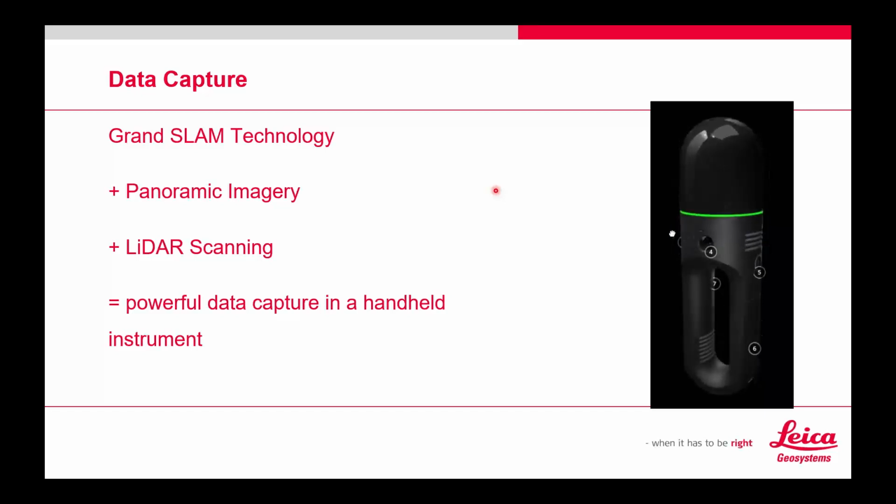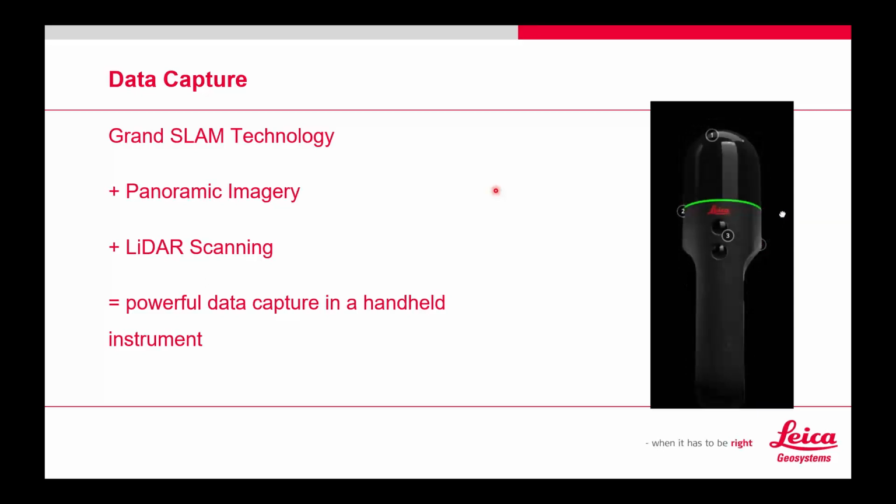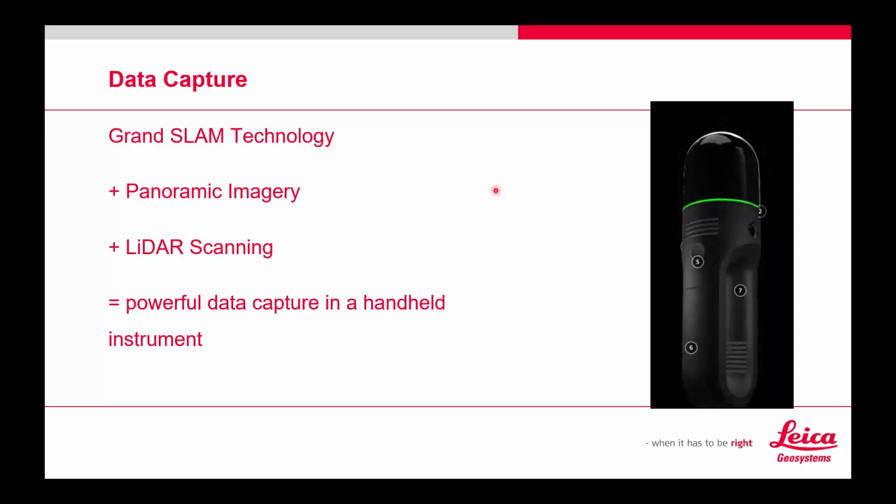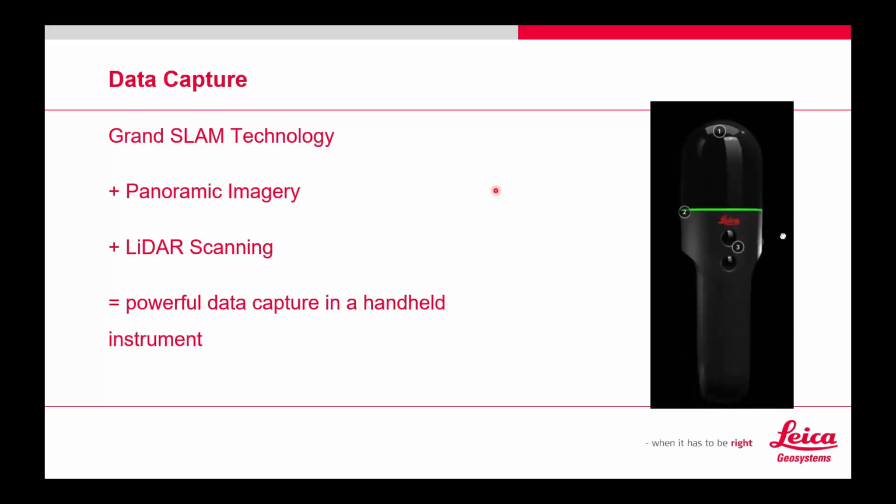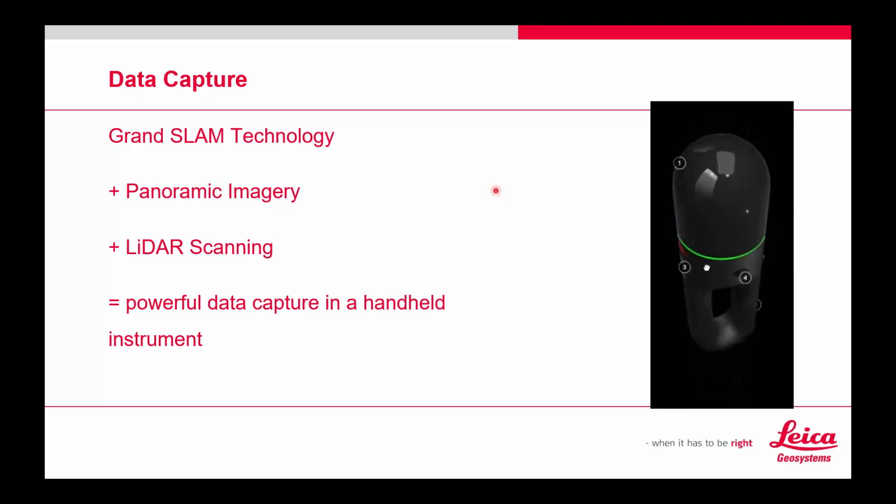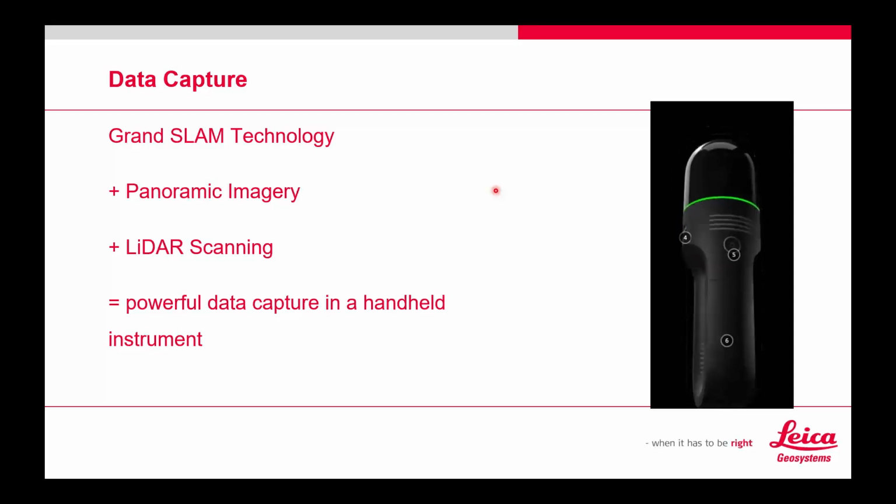Putting those 3 features together, we have what we call a Grand Slam. With Grand Slam, we're looking at panoramic imagery, your LiDAR scanning, and the Grand Slam technology, which is your LiDAR SLAM and your Visual SLAM. You're also collecting panoramic imagery as you go, so much like the RTC360, it's able to apply colors to your scan data. Put it all together, and you've got a powerful data capture in a handheld instrument. I do have a demo unit of one of these. I have been playing with it quite a bit, and I think it's just a really cool piece of technology, to be perfectly honest.